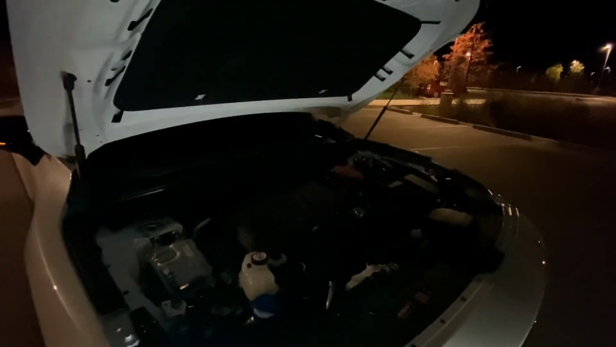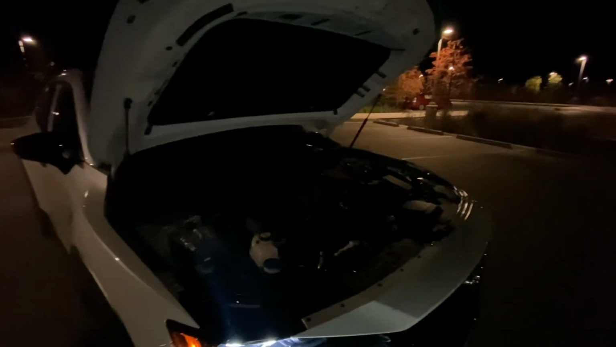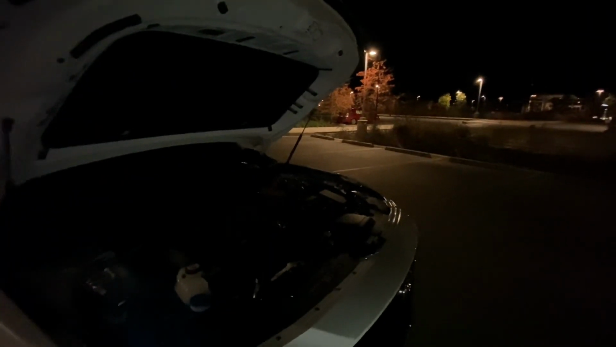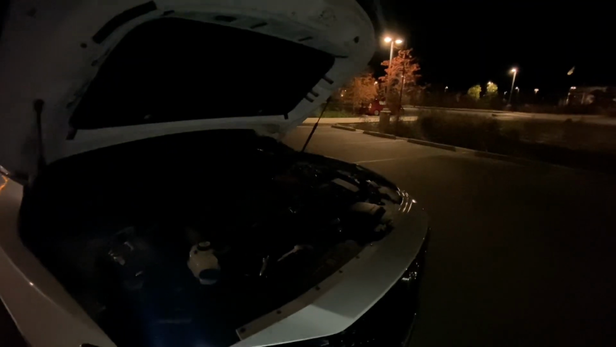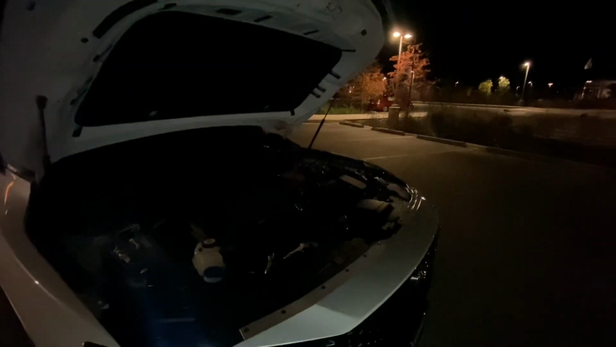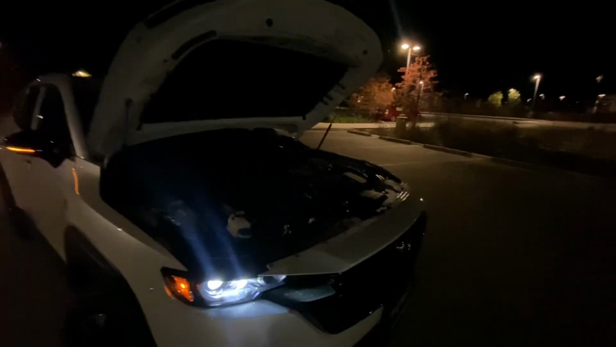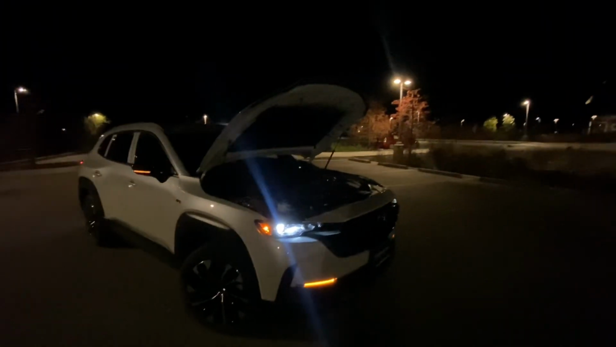And then also keep in mind with that electric motor, getting you off the line, 0 to 60 should be faster. So I think the regular CX-50 does 0 to 60 somewhere in like the 7.5 to 8 second neighborhood. So this should be quicker by, I'm thinking, at least half a second. And so if you're looking for a little bit more power and efficiency, the hybrid is definitely the way to go.